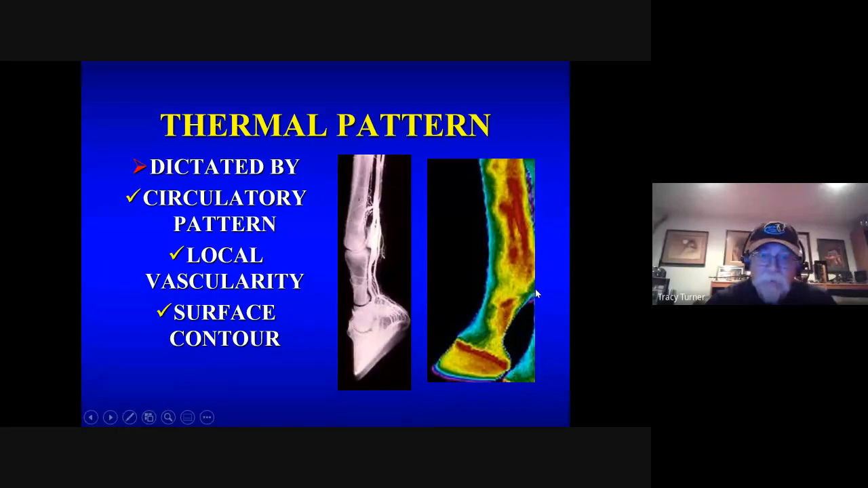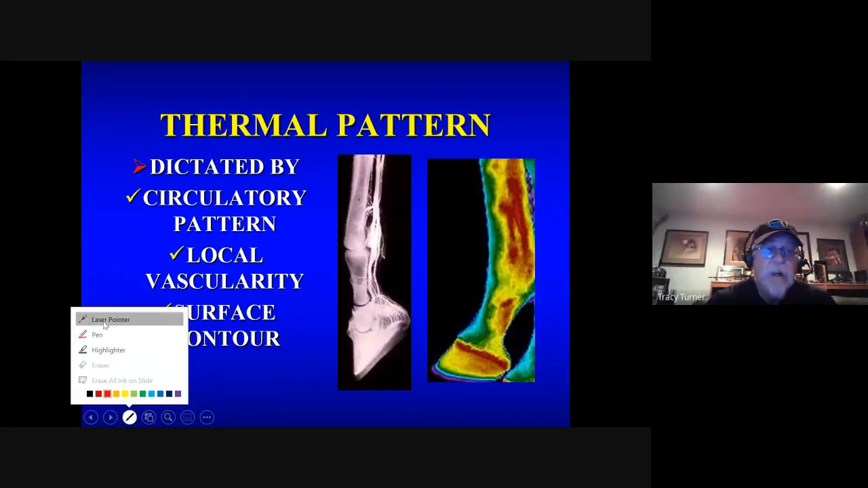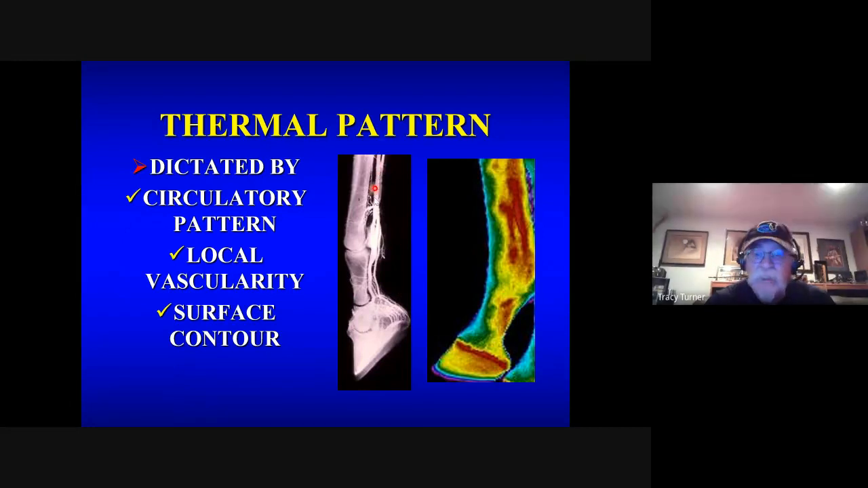And so when you look at an image and you see the blood vessels, and then you look at the thermal image, you can see exactly that here. So we can follow the vasculature as it comes down. Here we can see a concavity, because this is that area, the suspensory ligament is right there where the yellow is. The red is a deep concavity, and then back to yellow when we're over the cannon bone. So you can see the pattern really does mimic the circulatory pattern really well.